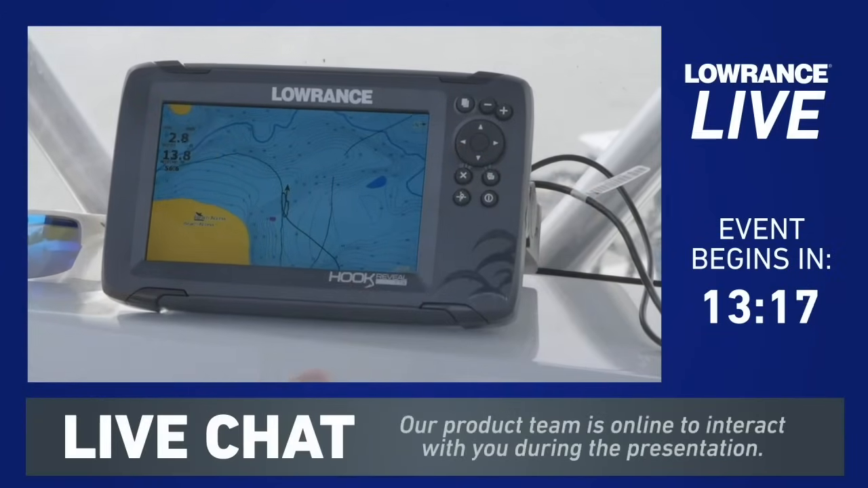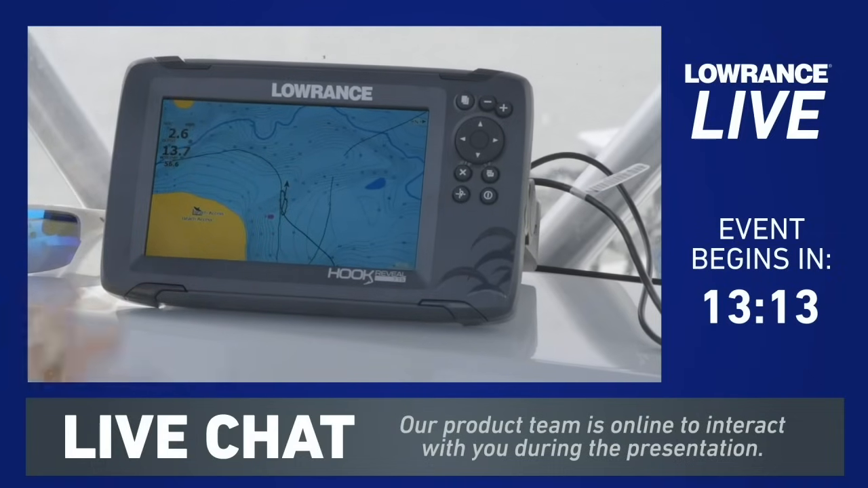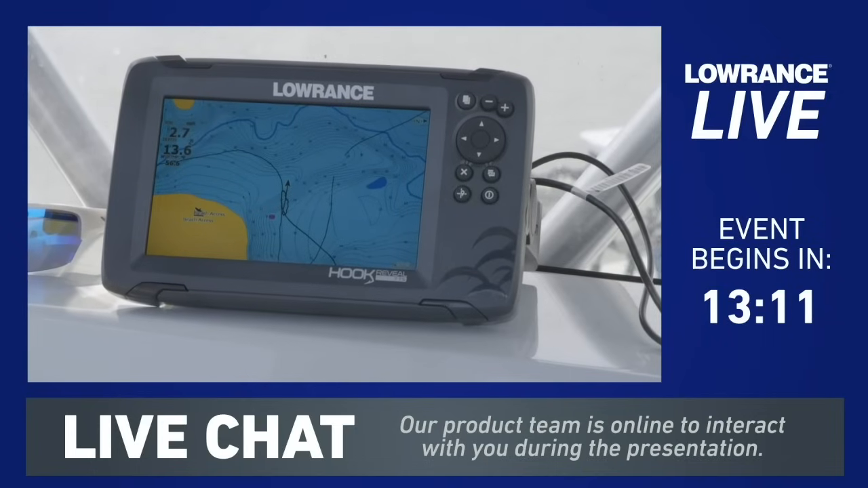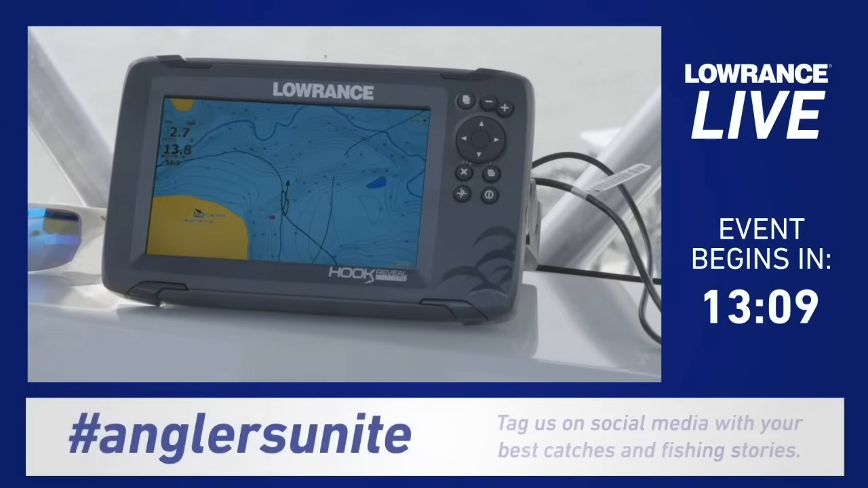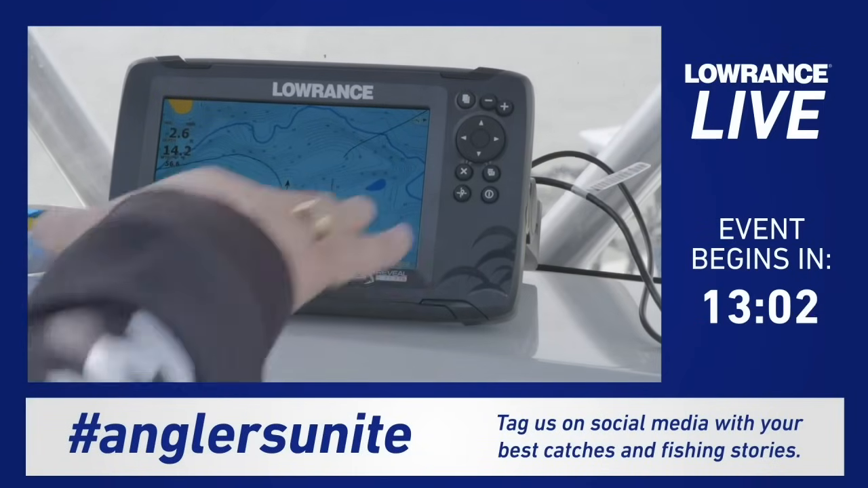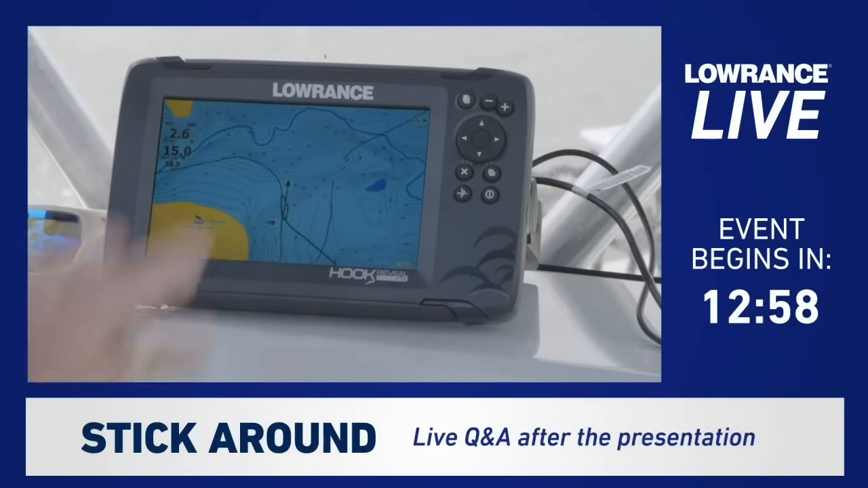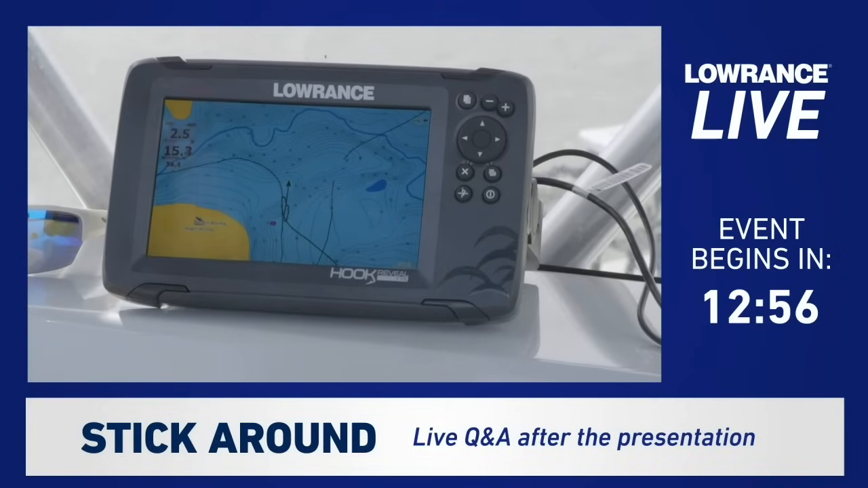Now what you can see is the map spins, so the direction I'm heading is showing in front of me. That way I can look up and see, oh yeah, there's some land coming up on me, or there's an island, or I'm headed towards a pond or a lake bed in here, some spot that I want to fish. So I can see that I'm heading towards that, and it's going to be pointed right in front of me.